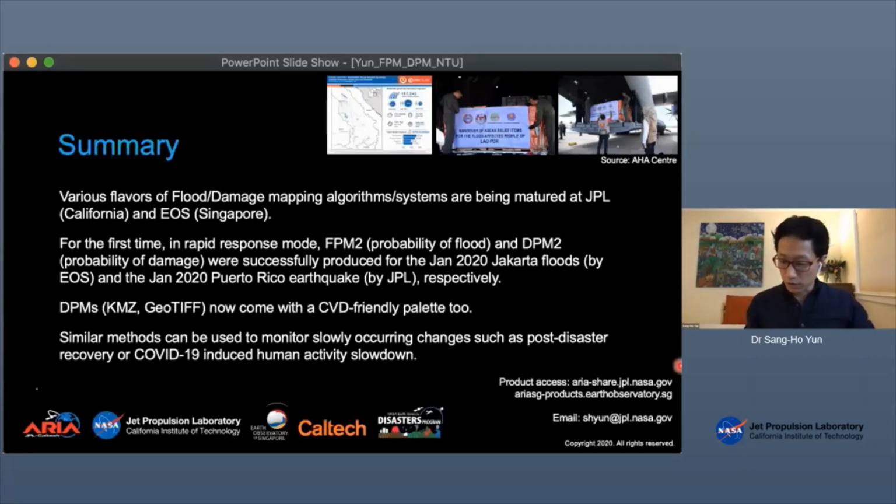It's currently mounted on a Gulfstream 3. It's a piloted airplane, but we call it UAVSAR. And we flew UAVSAR to produce images of oil spills.